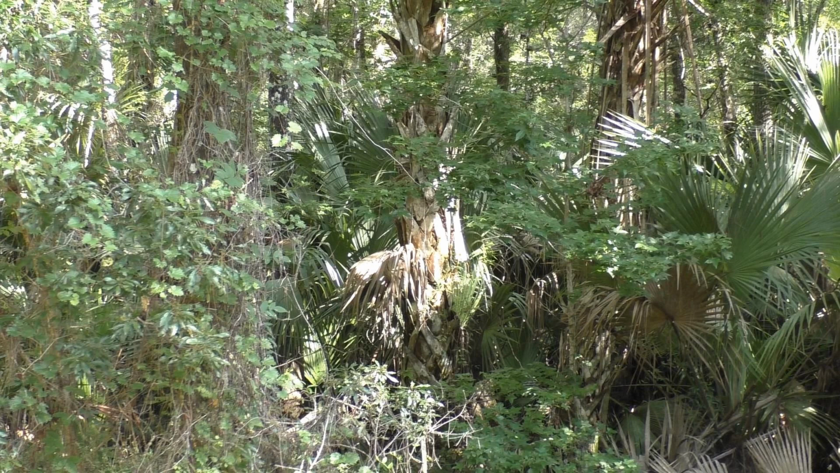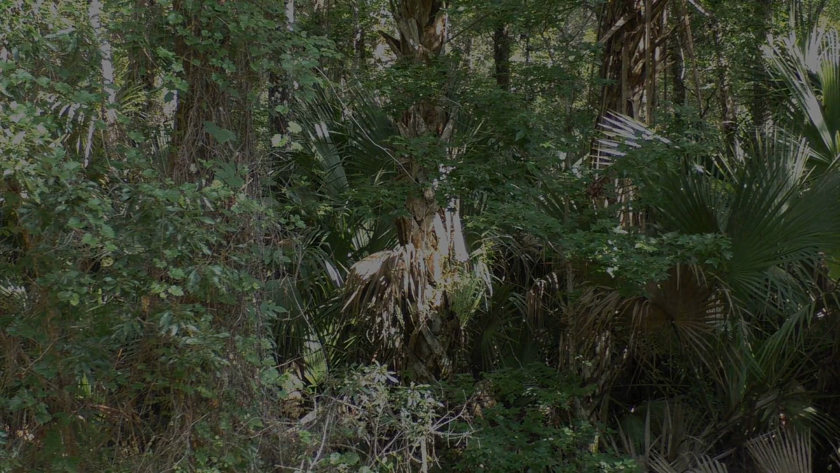And there's the Superdome, Thunderdome. We call it Thunderdome. It's basically a big sandbar area. It's a big canopy. It's very cool in there. Oh, cool. FLIR's recording. You want me to film a little bit before we go in? Doesn't matter. We can film going in or not.